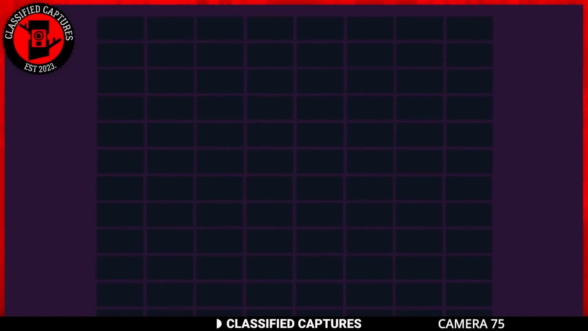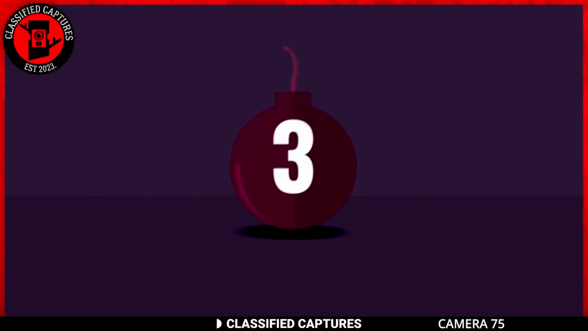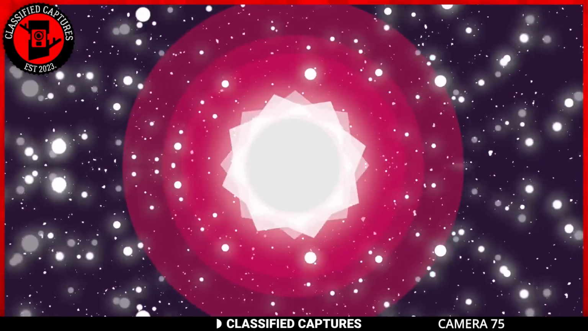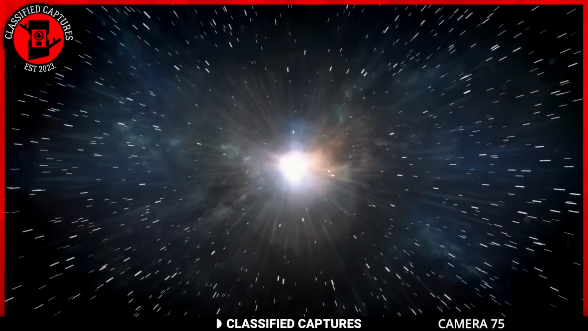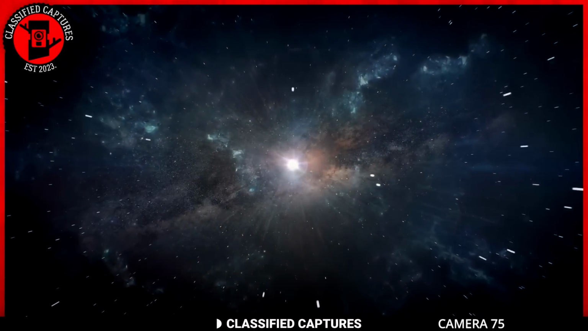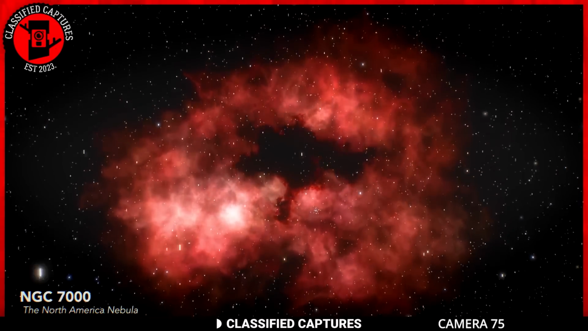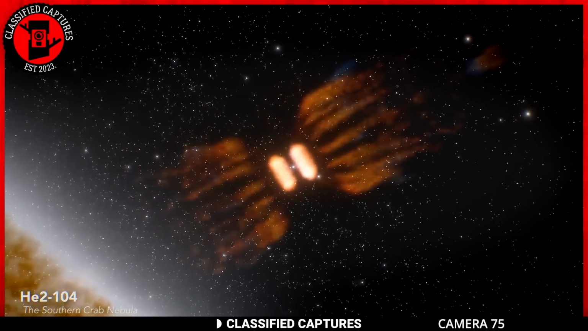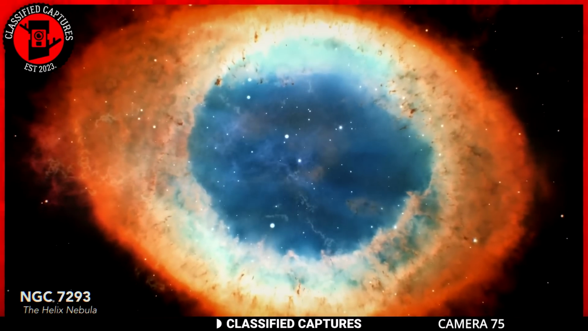When a star exhausts its nuclear fuel, it can no longer sustain the pressure needed to counteract the force of gravity. The star then collapses in on itself, resulting in a massive explosion that releases an immense amount of energy, creating that brilliant splash of color you see in the sky. The remnants of these stellar explosions often form beautiful nebulae, vast clouds of gas and dust that can eventually give birth to new stars. While this is beautiful, it's also a bit sad.